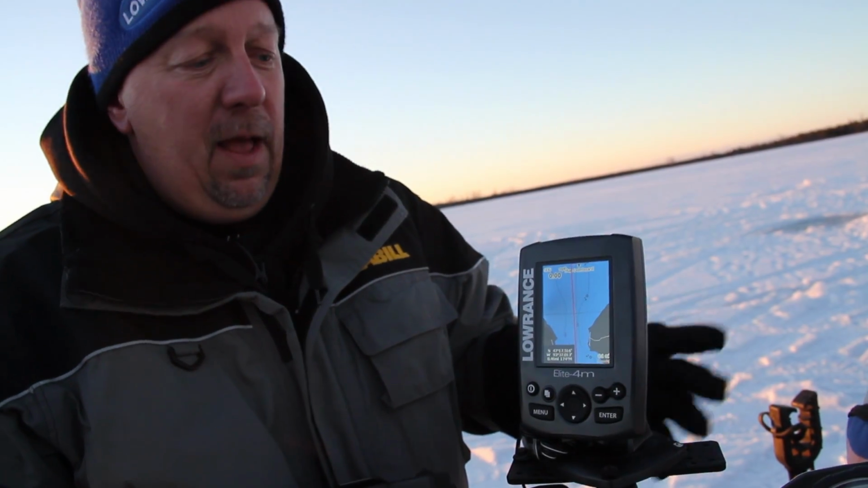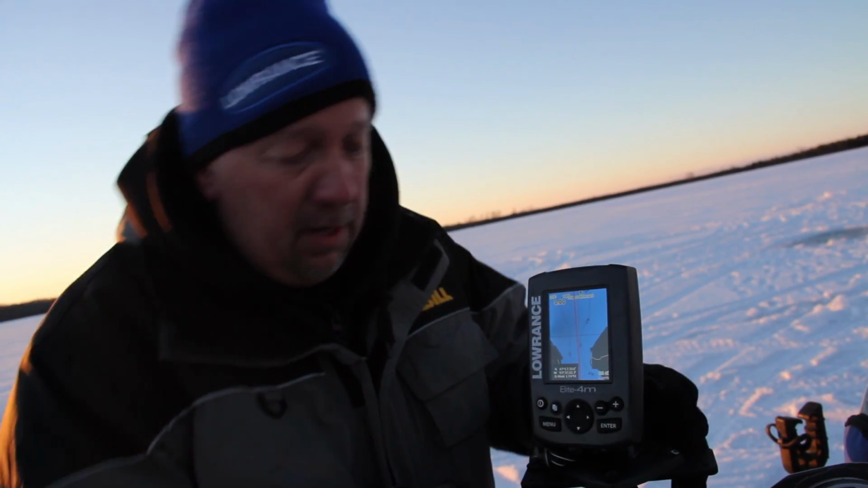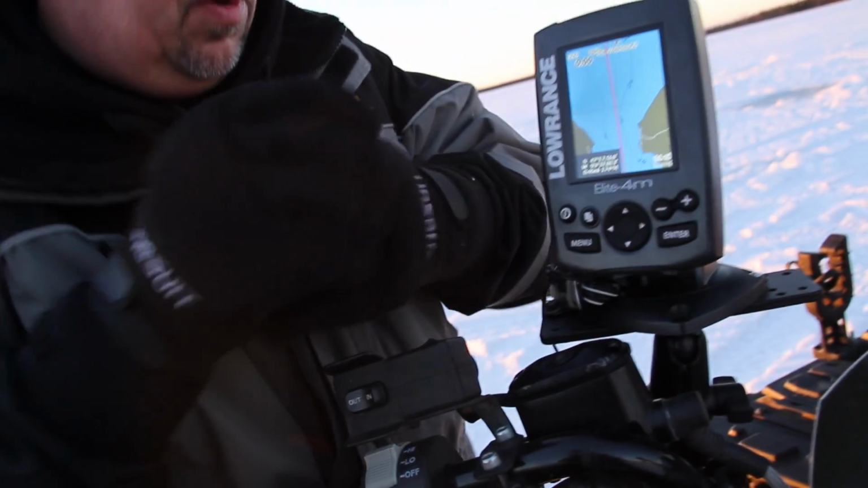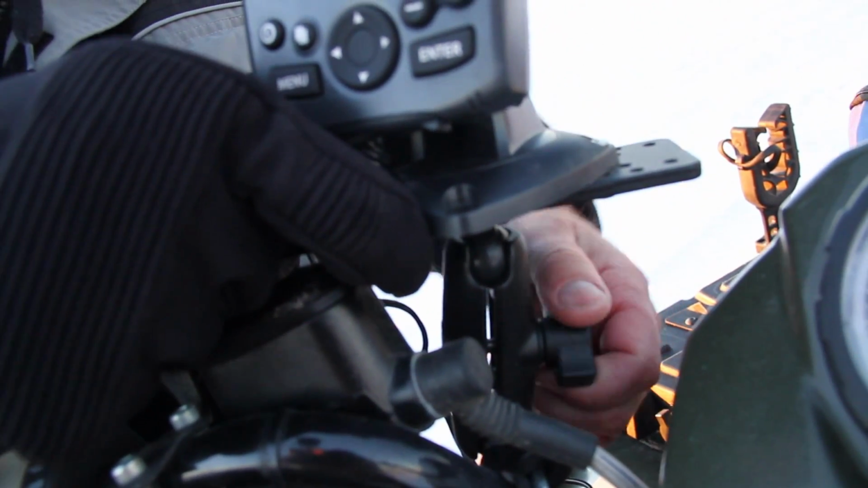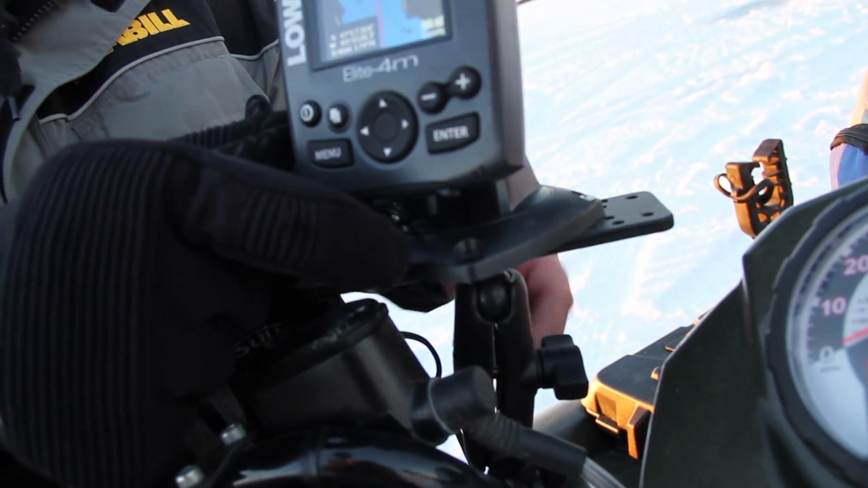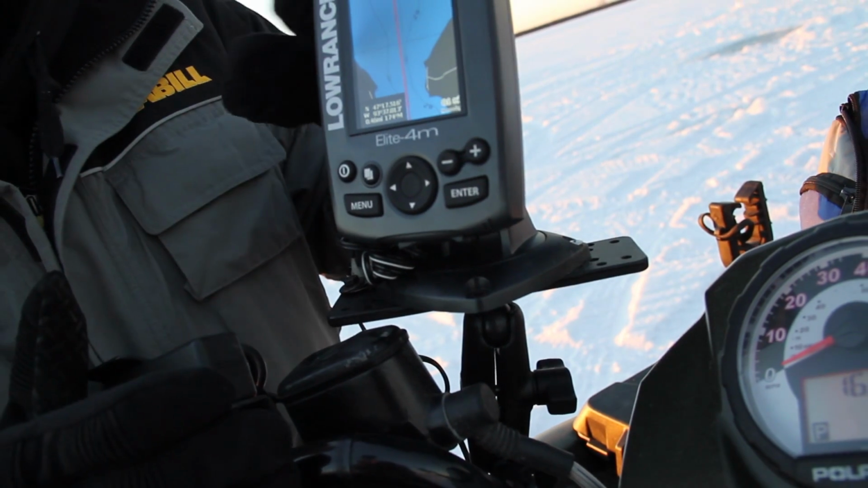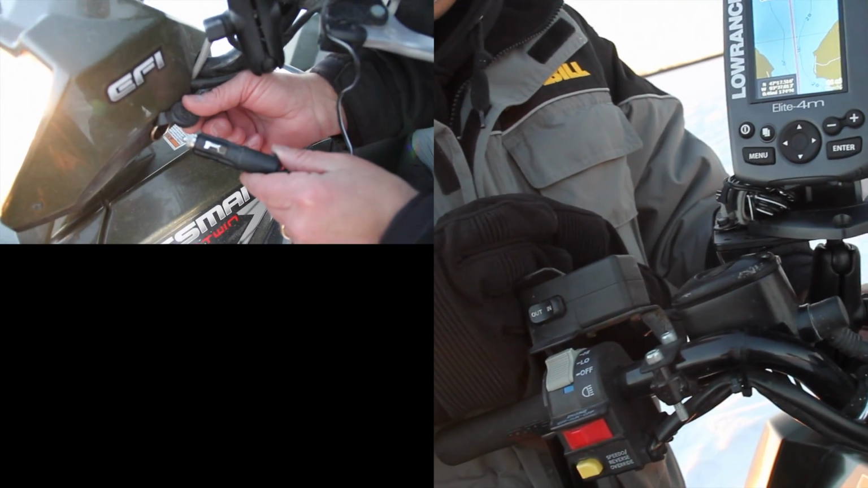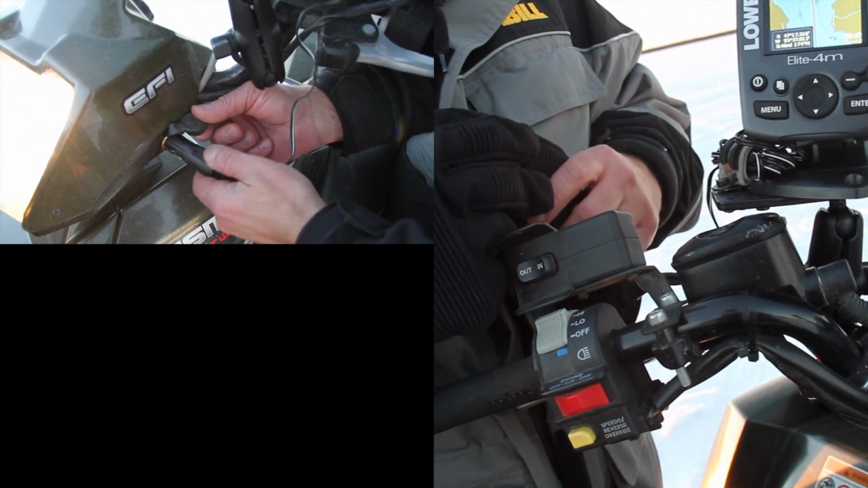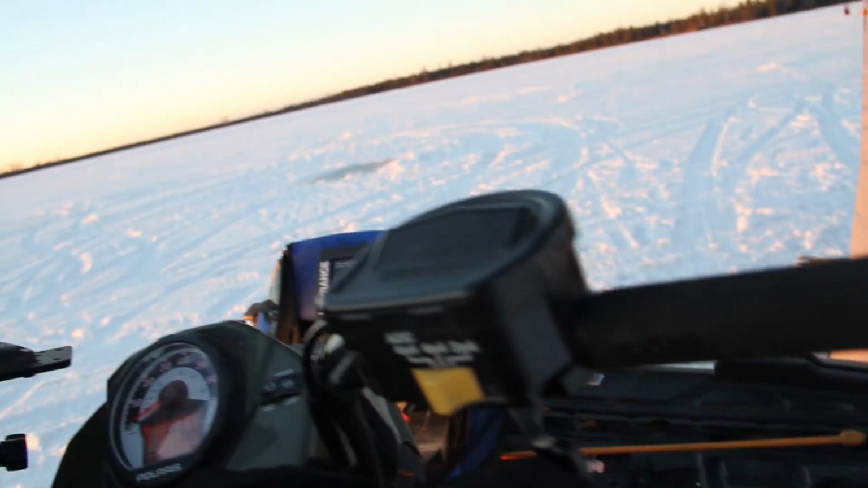The whole key about having electronics on your ice vehicle is making it simple and easy. This happens to be a standalone unit. I've got it on a handlebar mount. It's quick access, so I can raise it up, lower it down, put it in the proper position, whether I'm trailing the four-wheeler with a cover on it or whether I need to operate it. Now in this particular vehicle, I have it on the left-hand side. There's a couple reasons for it. The accessory plug is located on the left side of the light, but more importantly, the throttle on most of your vehicles like this are located on the right hand.